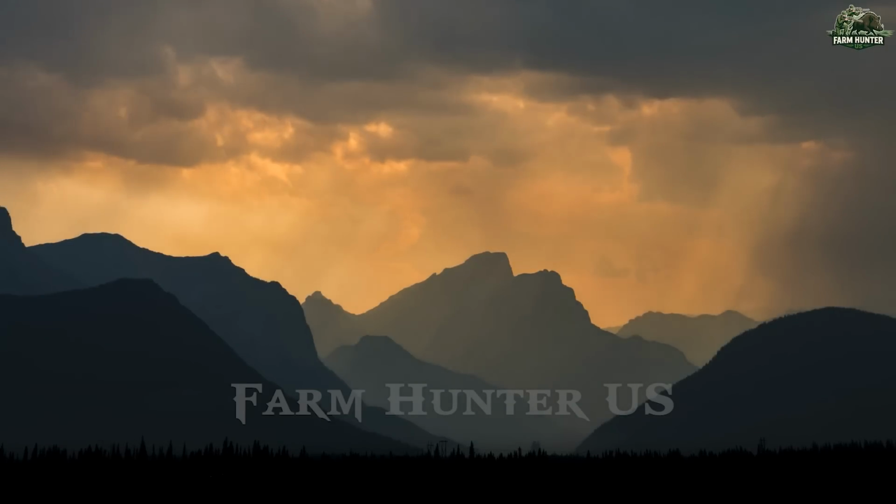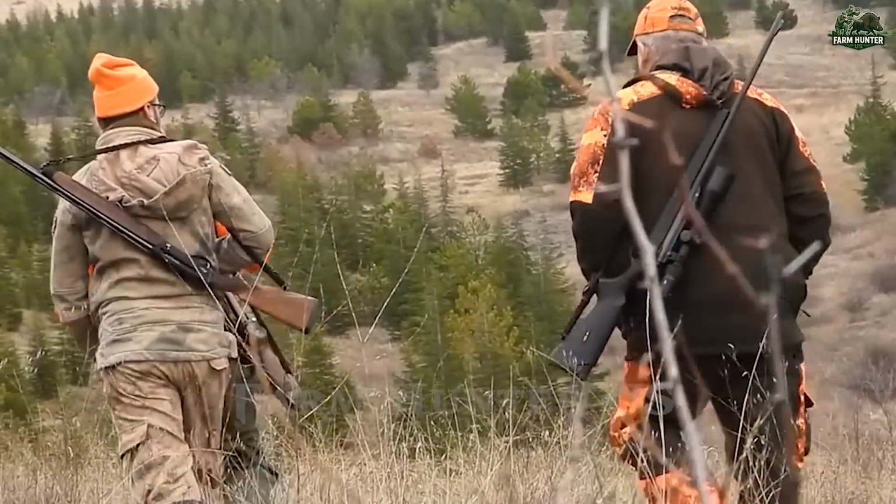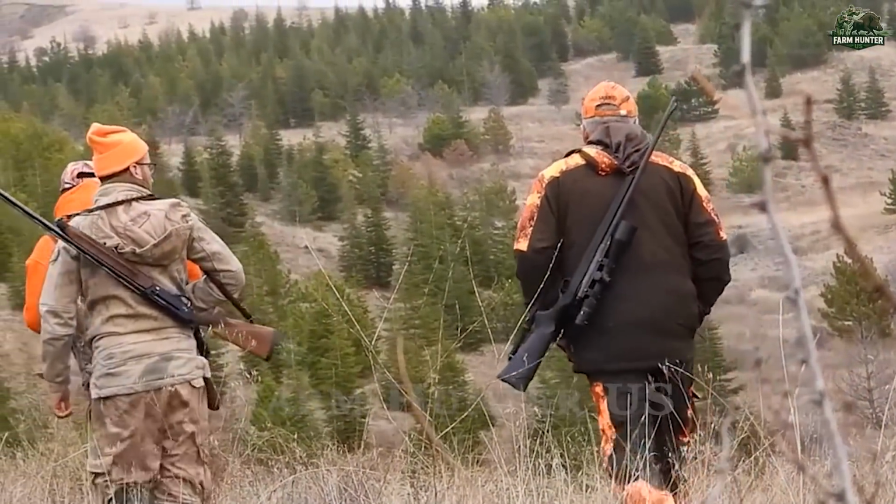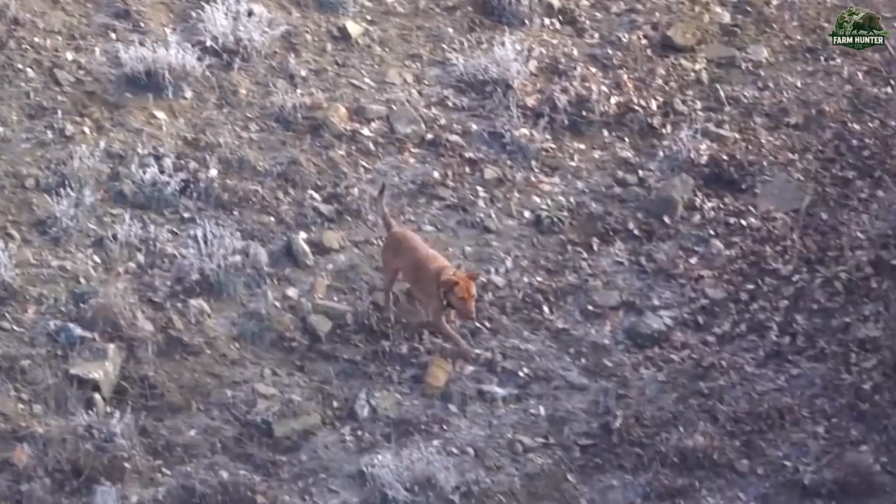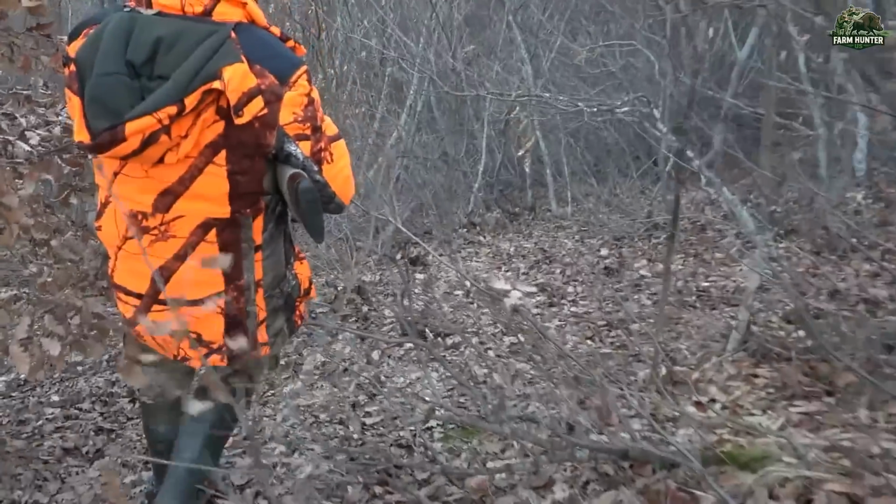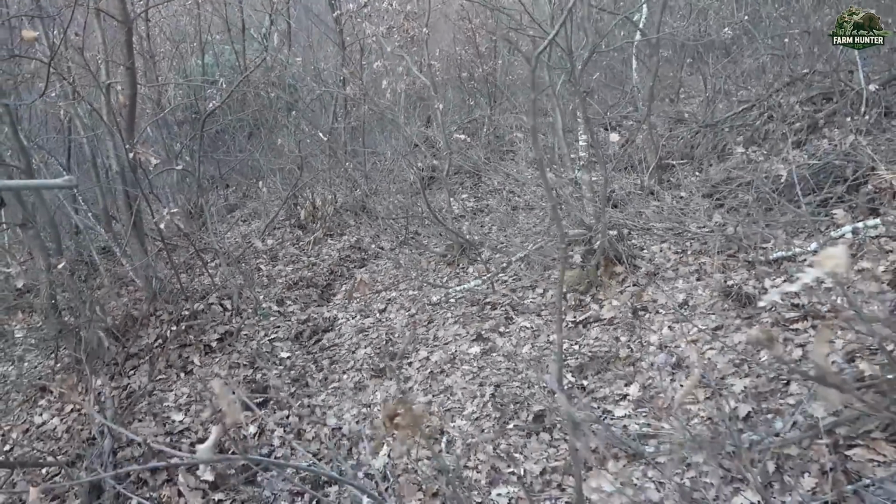As the afternoon sun filtered through the dense forest canopy, we pressed onward toward the mountaintop, our boots crunching over the dry leaves. The stillness of the woods was shattered by the sharp, urgent barking of our hounds. Instinct kicked in. I raised my rifle, eyes trained on the thicket where the dogs had stopped.